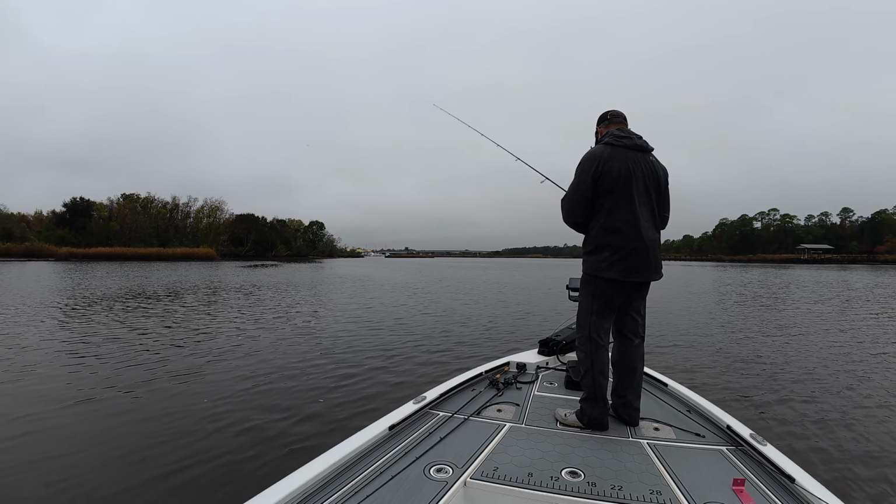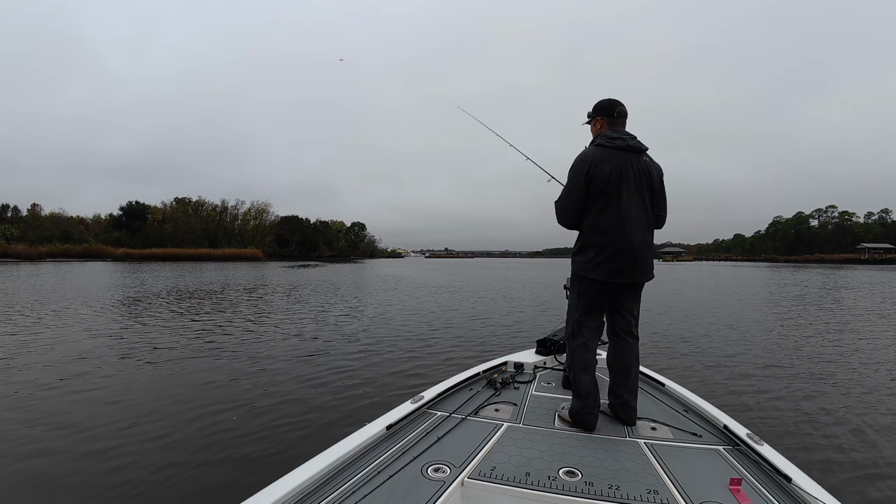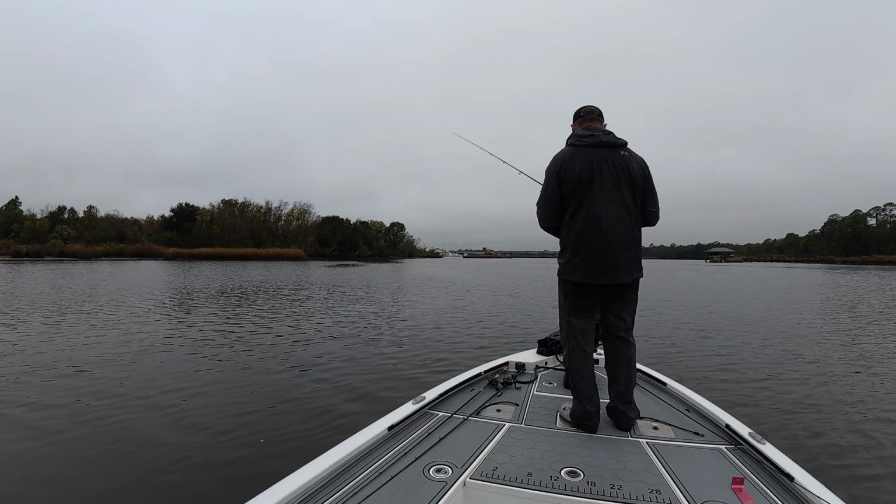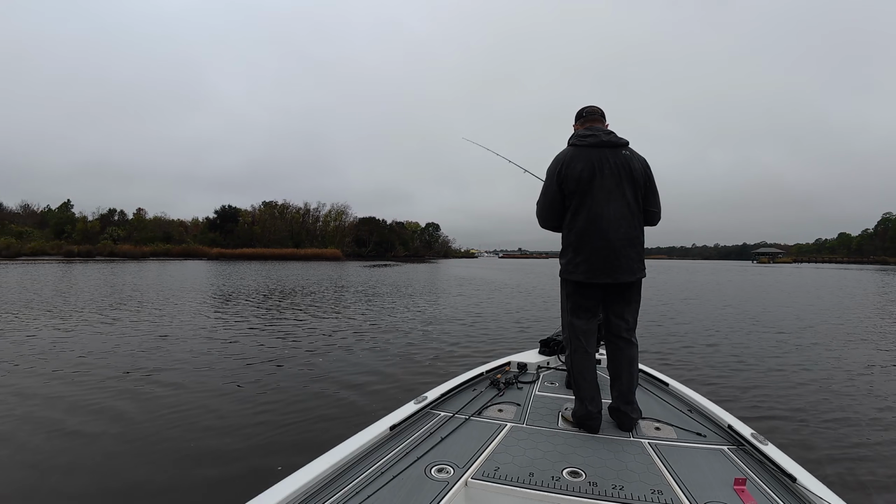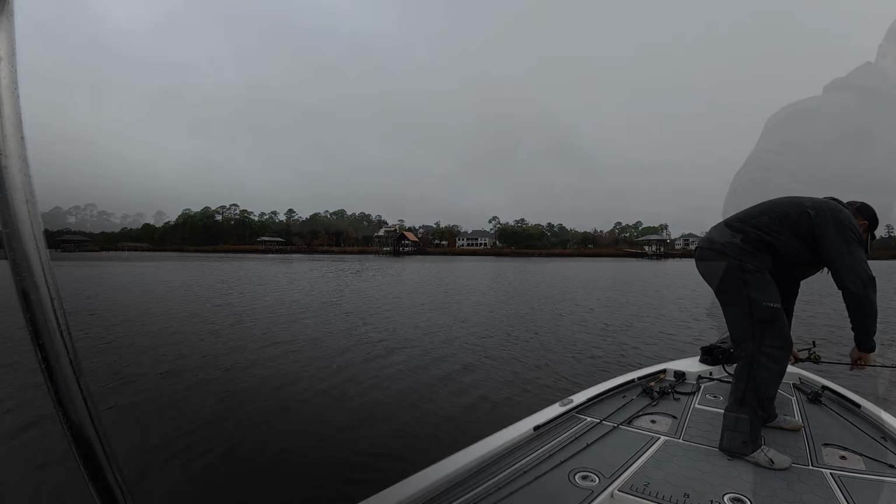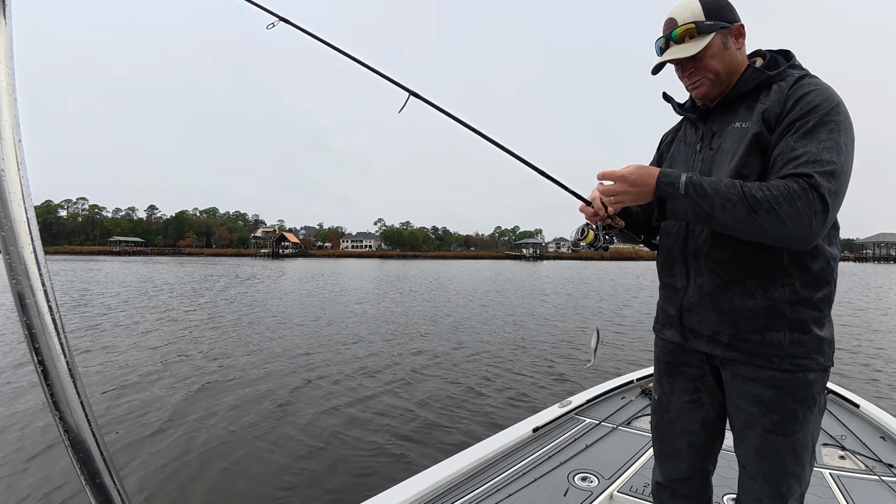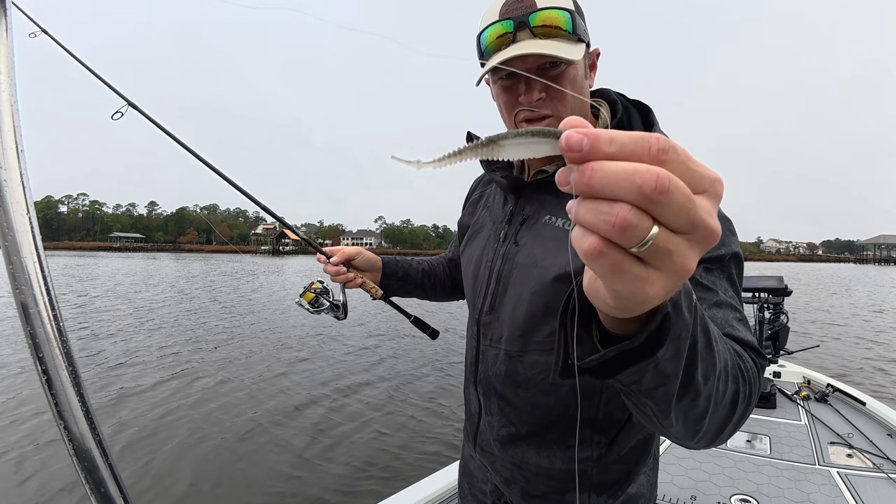I may have to go to something a little bit more finesse though, the way they're kind of just sitting up on the bottom. I don't know if these are actively feeding fish. There's really no bait around to speak of. But it's pretty clear they're sitting there though. Let's try something else. A little drop shot, see what happens. A drop shot Freeloader.